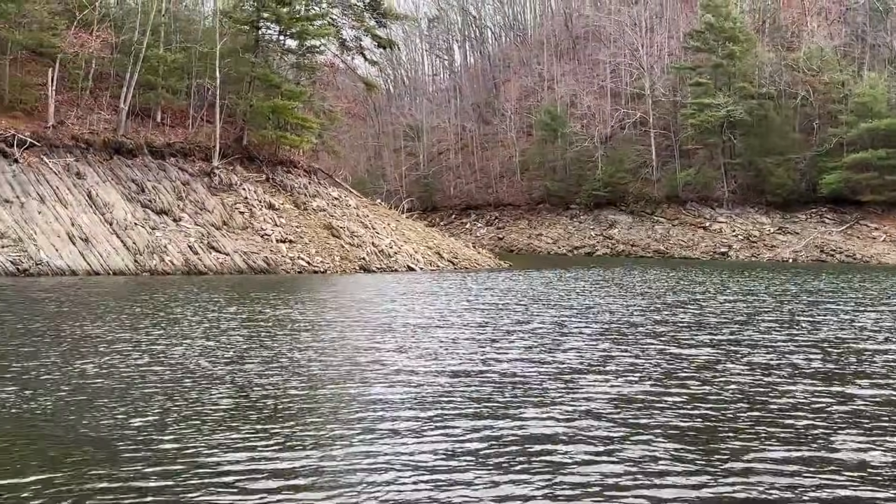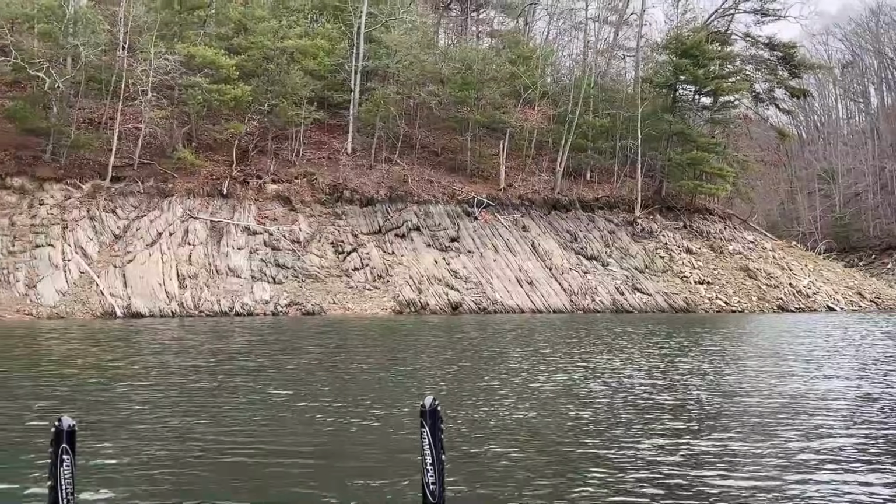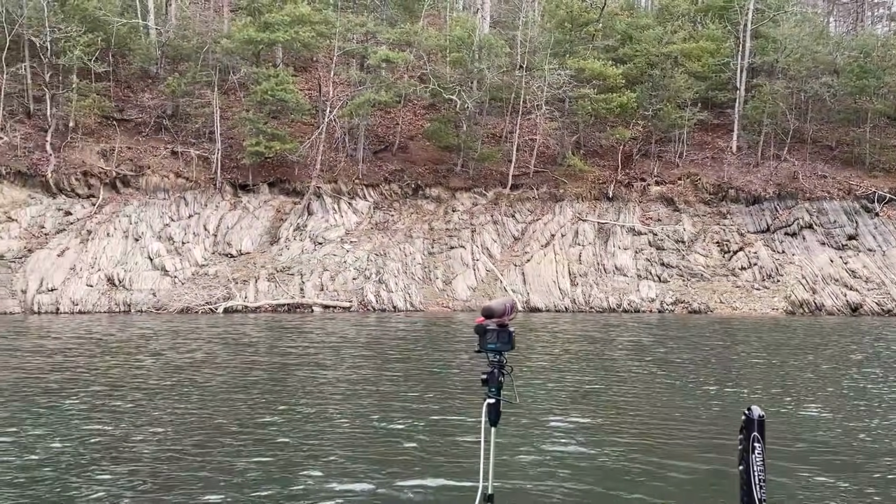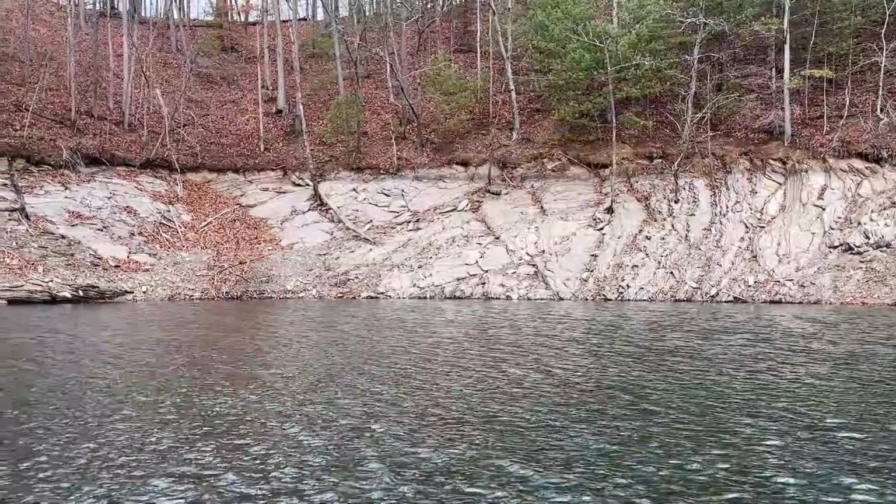So again, what you're looking for is those creeks that are going to hold depth year round. You're going to go back about midway, and you're going to get on those banks that face the north. You're going to get on those banks that really get sunlight all day long, consistently from sunup to sundown.